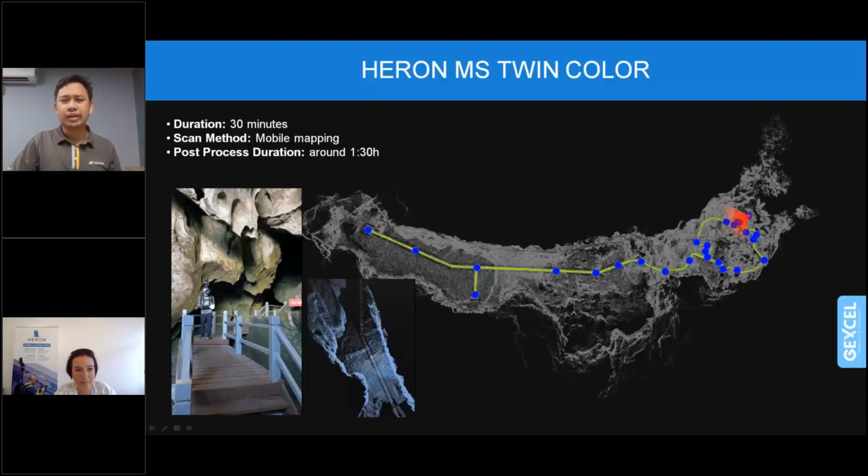Yeah, I'd like to show this HERON MS TWIN data collection and the point cloud. As you can see, the green line is the trajectory data, where we start moving from the right to the left side. And there are a few blue dots, which indicate the 3D 360 panoramic images, so you can view the data, which we will show you later.